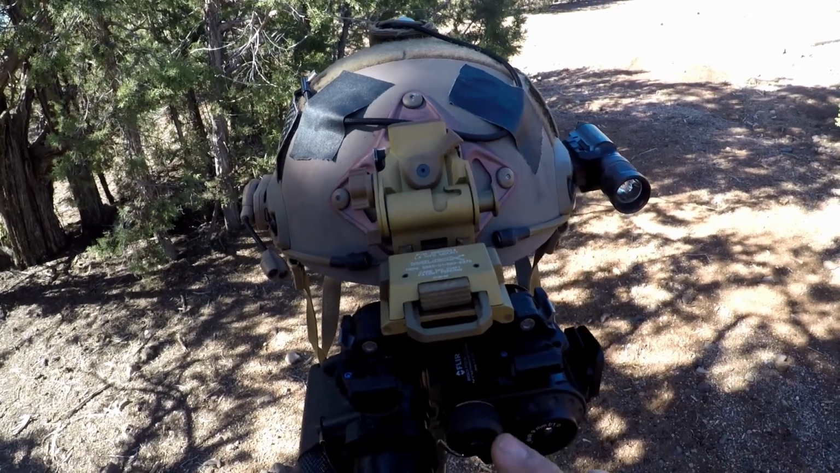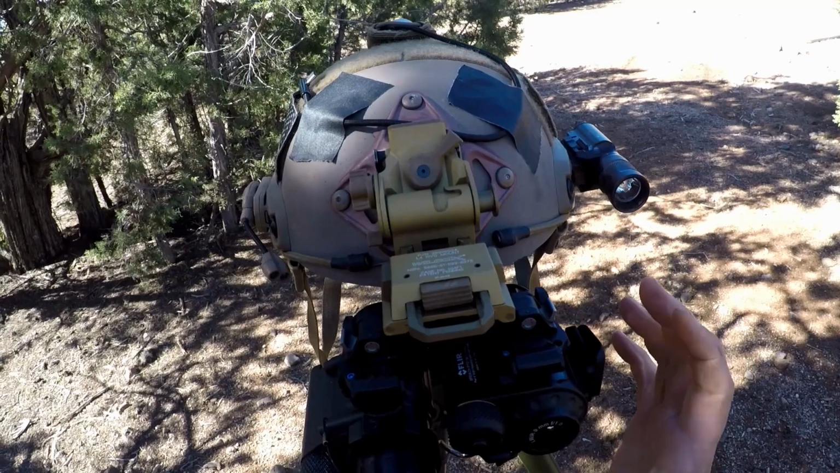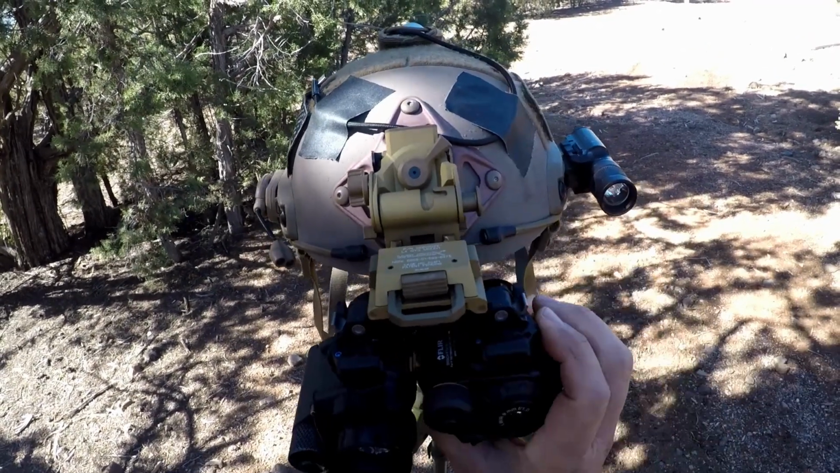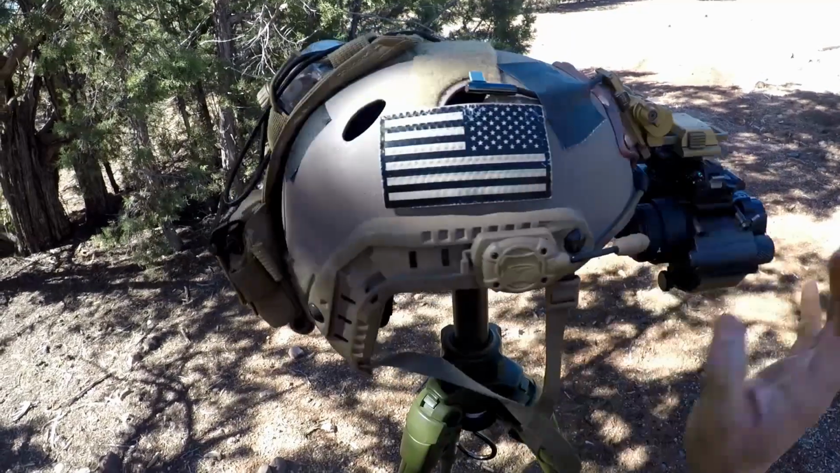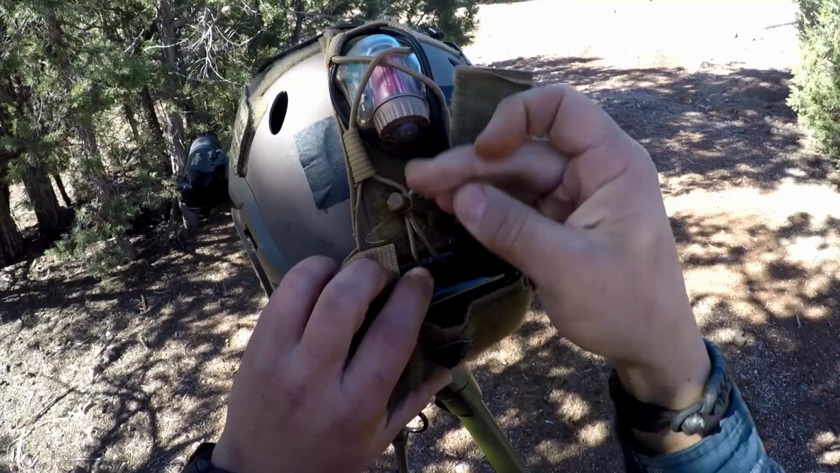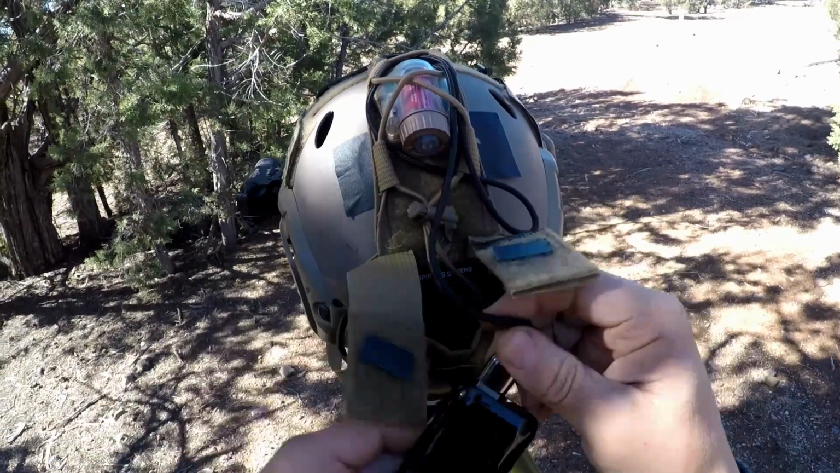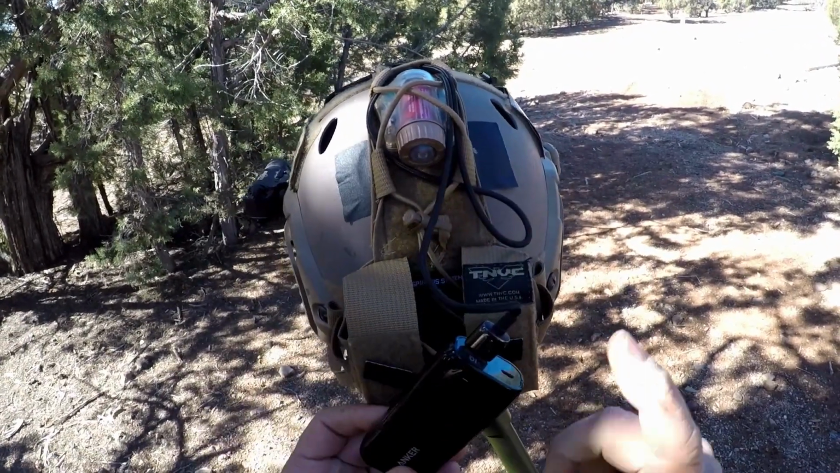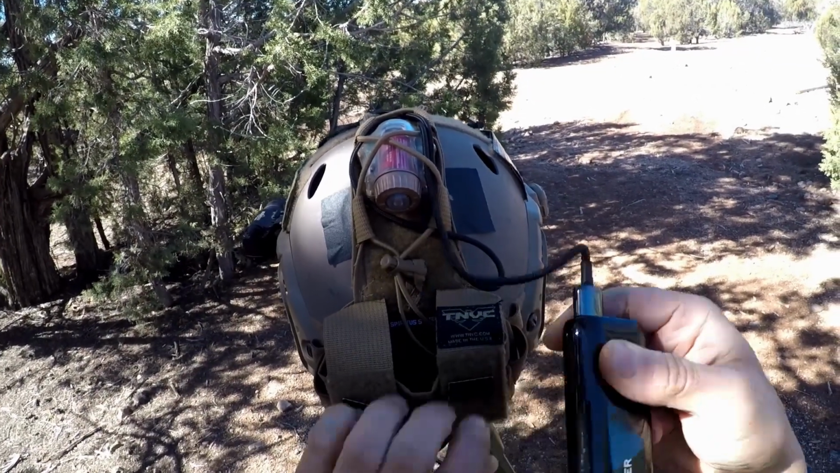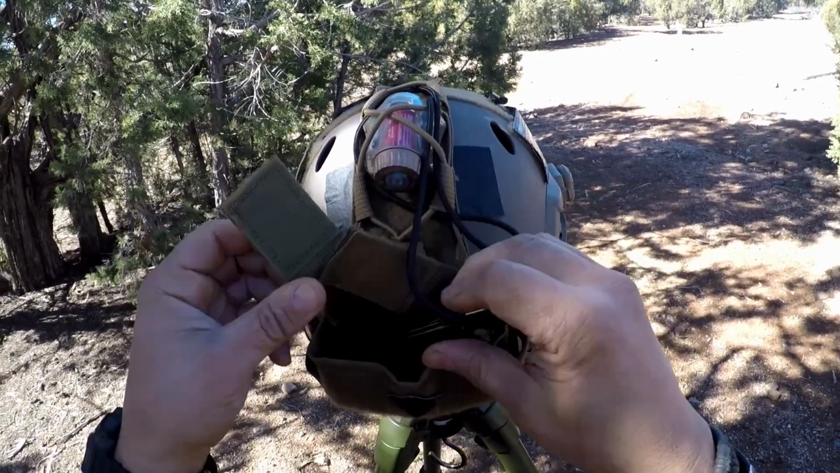And so the reason I don't like it is the battery indicator always shows low, and I really don't know when it's going to go off on me. What I did is I ended up just using a remote battery. And so what I do is I have this Anker battery, and this was from a TNVC TRB, but I didn't want to mount the TRB on my helmet.